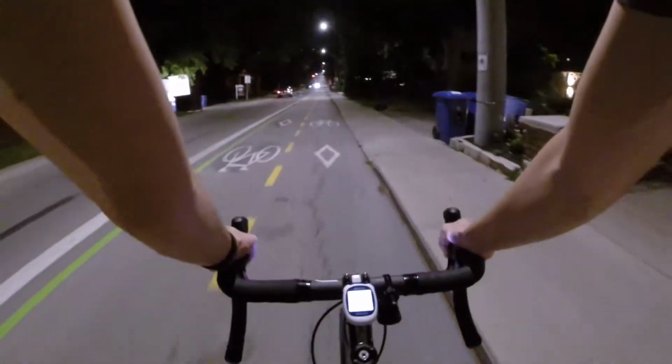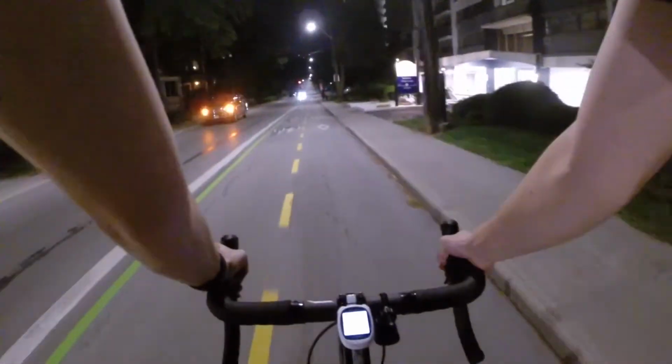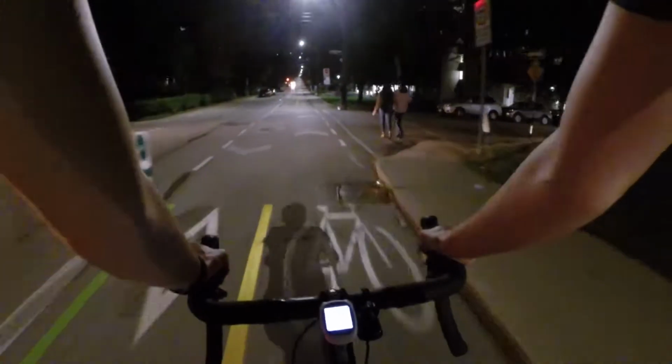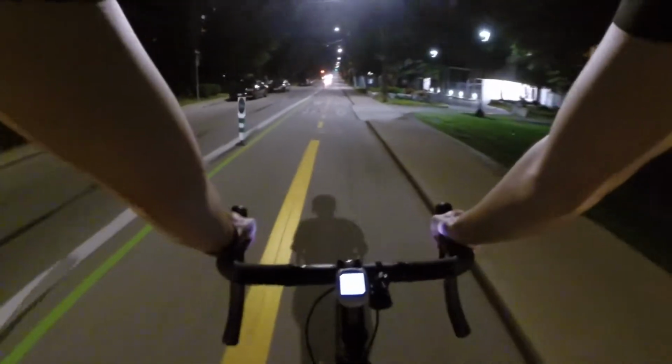That hill took a lot out of me. I'm in too high of a gear. It's also been about a week and a half since I've been on my bike, so I'm a bit out of practice. But this downhill part's nice.